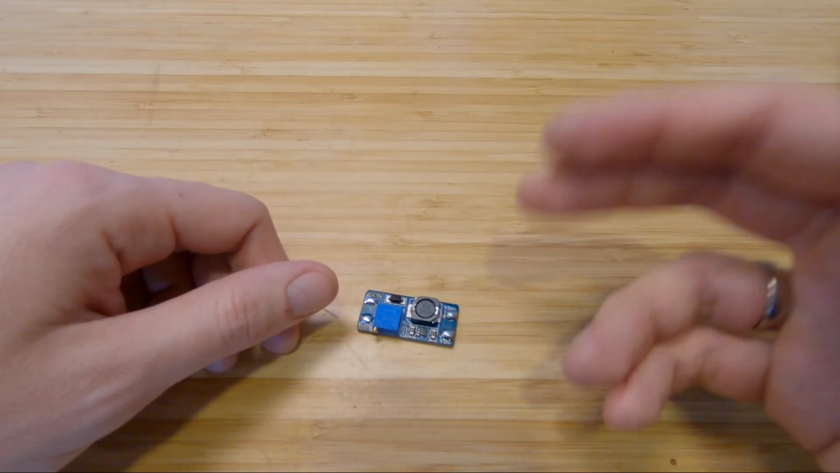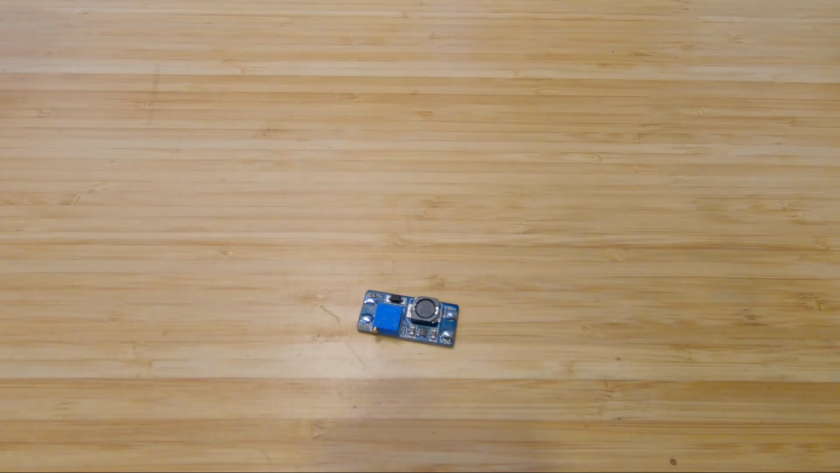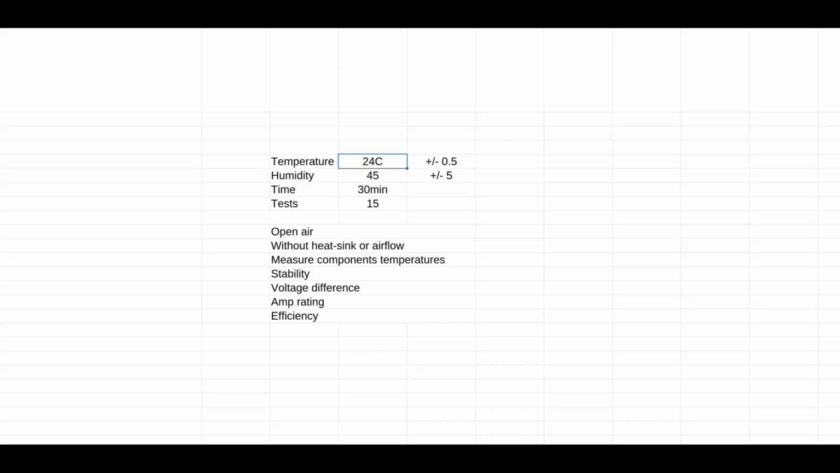Hello world and welcome. First, let's talk about the environment and how I am testing all of this. The temperature is around 24 degrees Celsius, and the humidity is around 25%. All the test times are 30 minutes, 15 different tests. All of the tests are in open air, so no cases, without any heat sinks or additional airflow. I'm going to measure component temperatures, the stability, the voltage differences, the amp rating, and the efficiency.